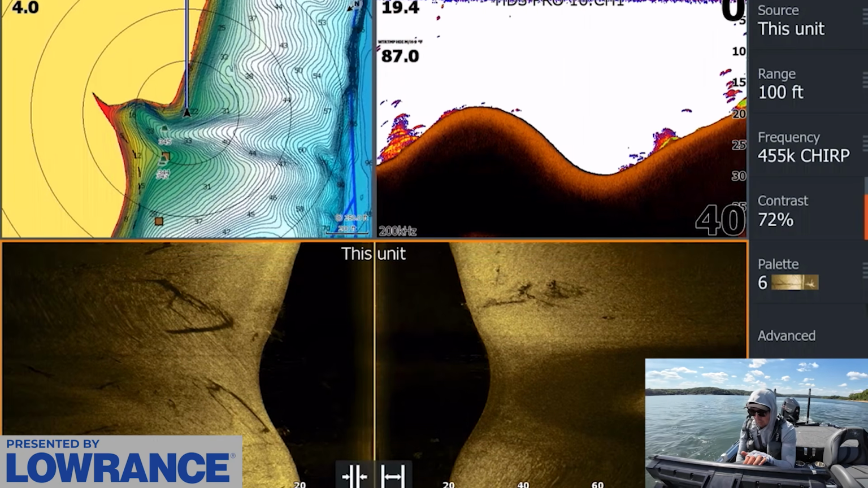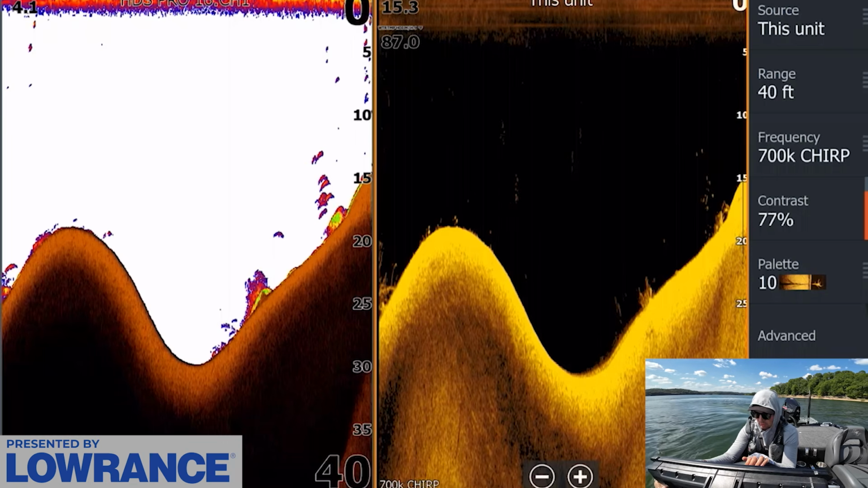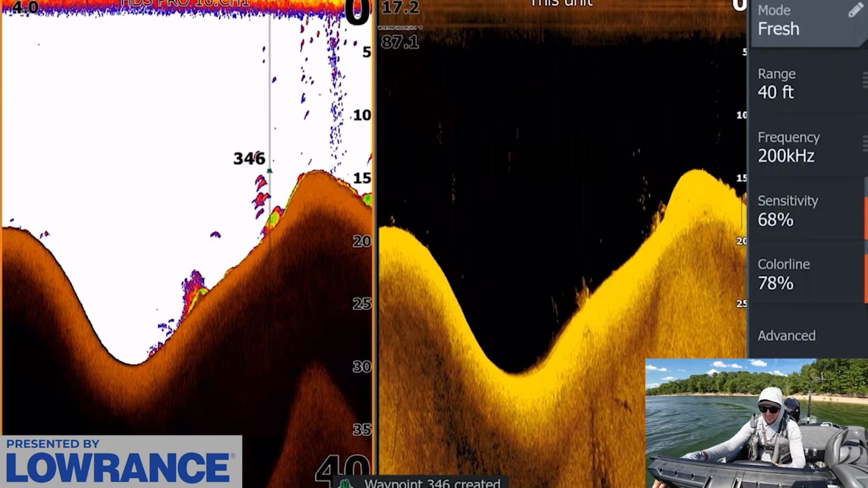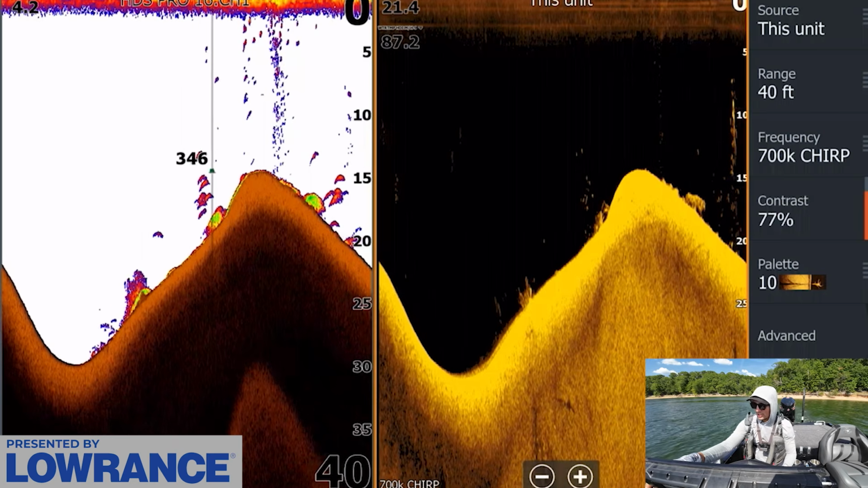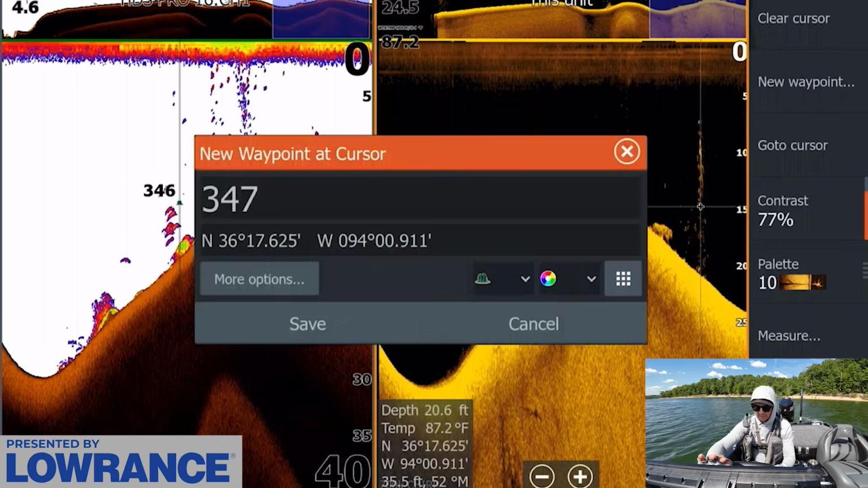There was like that one, oh my goodness, look at that. Oh my gosh, that is loaded down. These aren't all big fish, but there's a bunch of them. So we'll mark that. There's a little bit of brush there too on that point. Holy cow, look at that. On that rocky spot, there's a bunch of fish. Again, not all big ones, but enough of them right there.